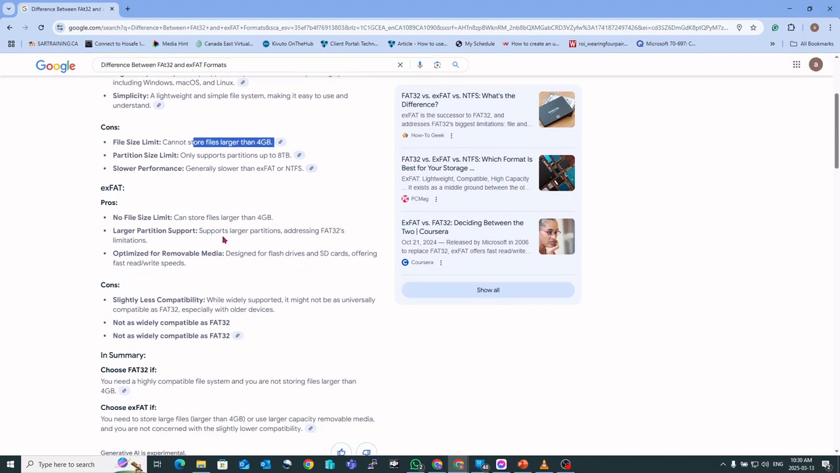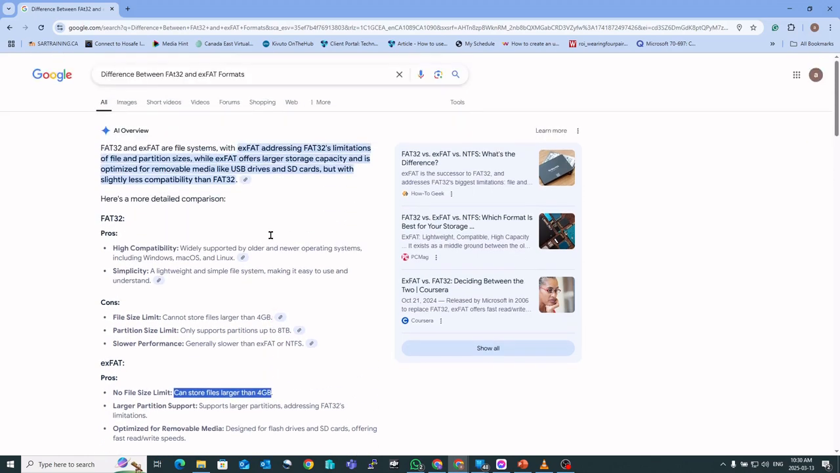And then we were talking about this, I can do a larger format with the extended FAT, but I can do files larger than 4 gig. So that's why I set them up usually as extended FAT. It just makes it easier for transferring files on the USB with the drones.